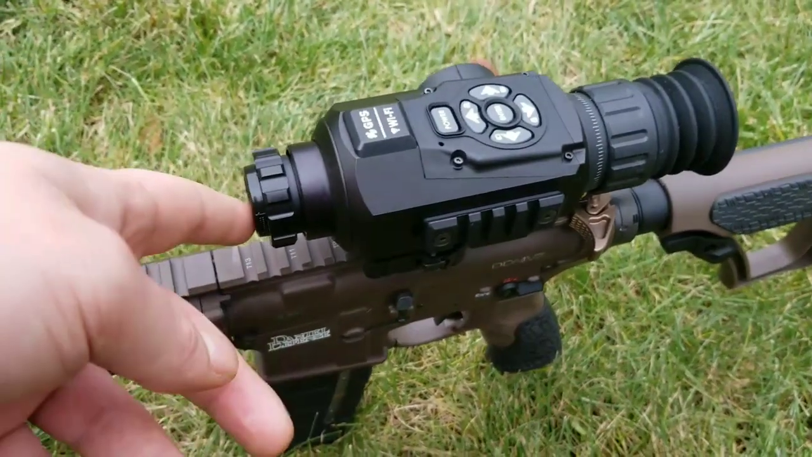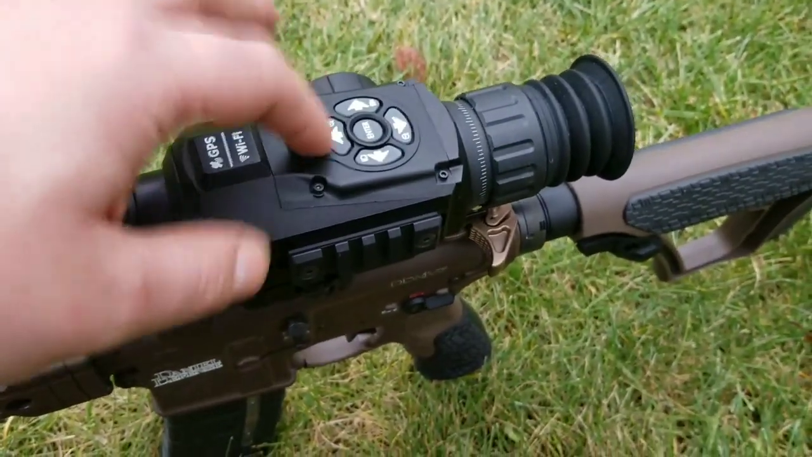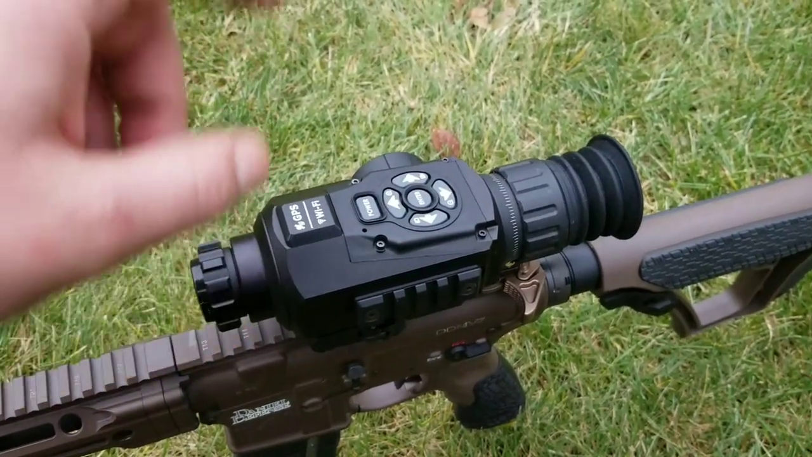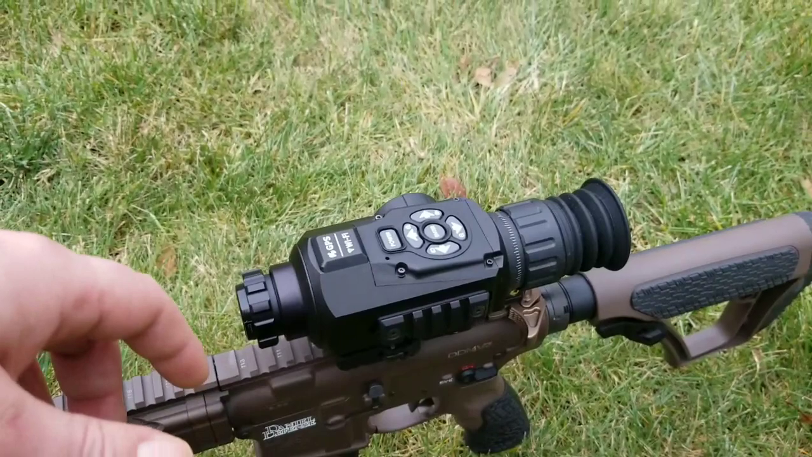So don't forget though to keep that lens cover on when you do this, and then go ahead and just tap the power button real quick. It'll calibrate, and then your picture will get clearer. So if you're getting a kind of fuzzy picture, that's why. Just go ahead and recalibrate it and it should clear up in no time.